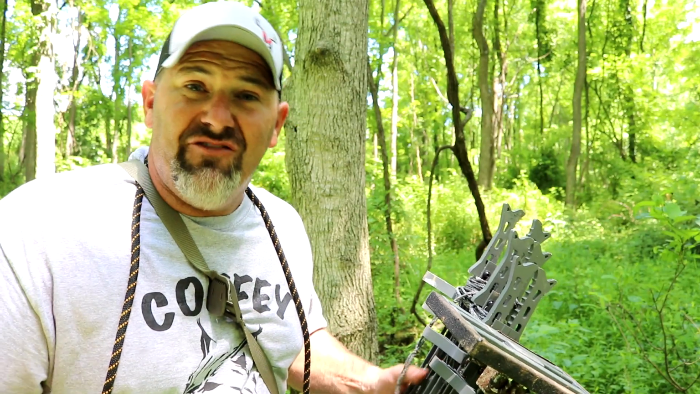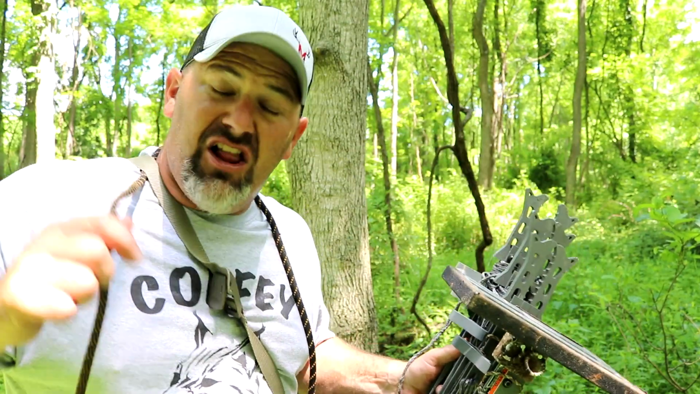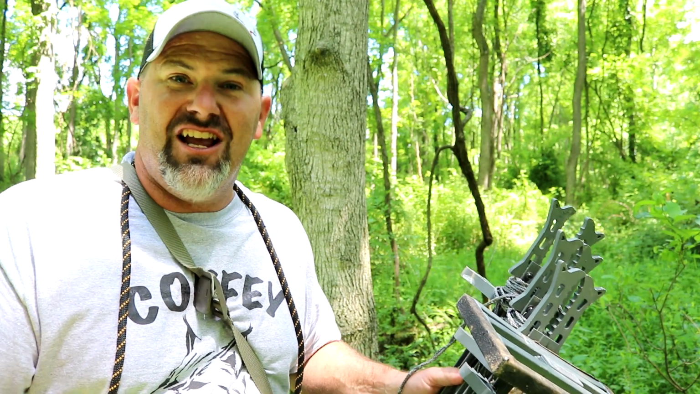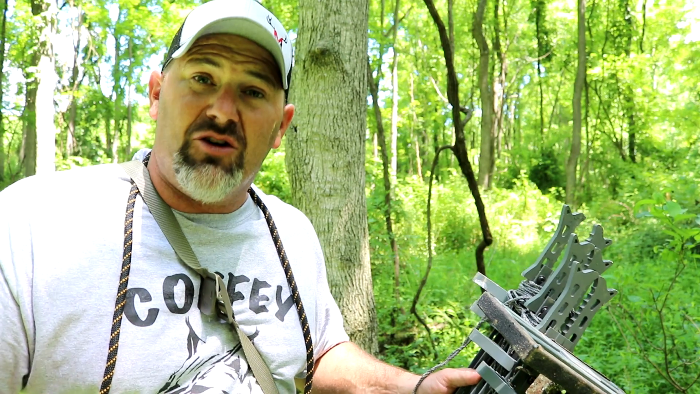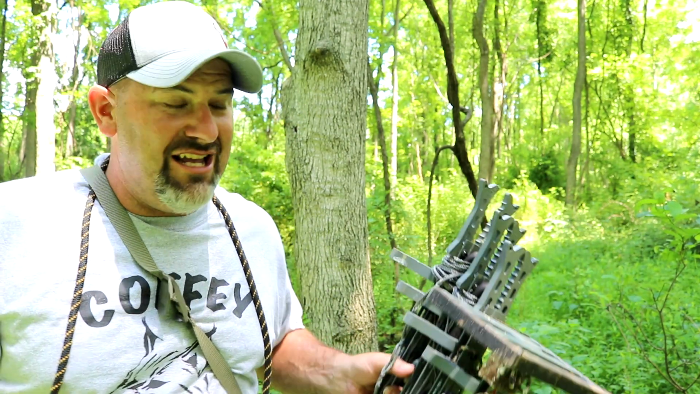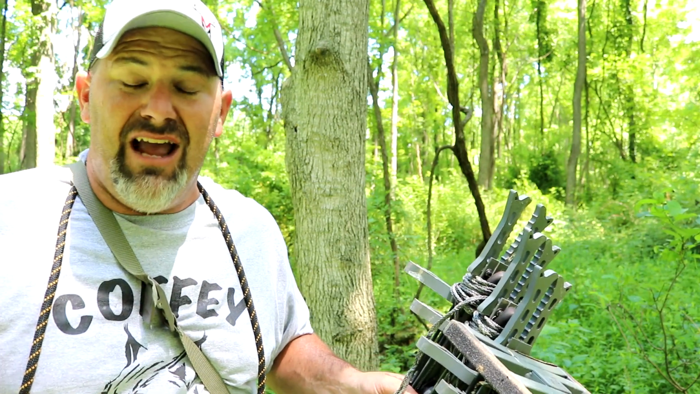So here's my quick safety spiel. I have all the climbing sticks, safety harness, and climbing ropes to safely get me up there and down. If you would ever attempt to do the same thing, please keep safety first. Know what you're doing, be comfortable with your equipment, and use the correct equipment to get up and get back down safely. No experiment or hanging a trail camera high in the tree is worth putting your life at risk. So if you're going to do this, know how to safely climb and come back down.